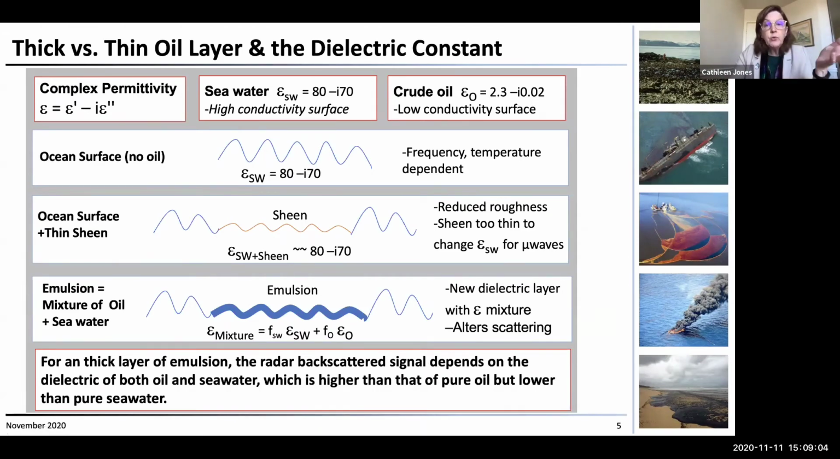Whenever you have a sheen, a very, very thin layer, the electromagnetic waves pass through that surface without any modification. The sheen is too thin to really have much of an interaction, and then they scatter from the ocean water below the oil surface. So they see a dielectric that's effectively the same as the seawater, but they see a wave field that's been damped by the oil.